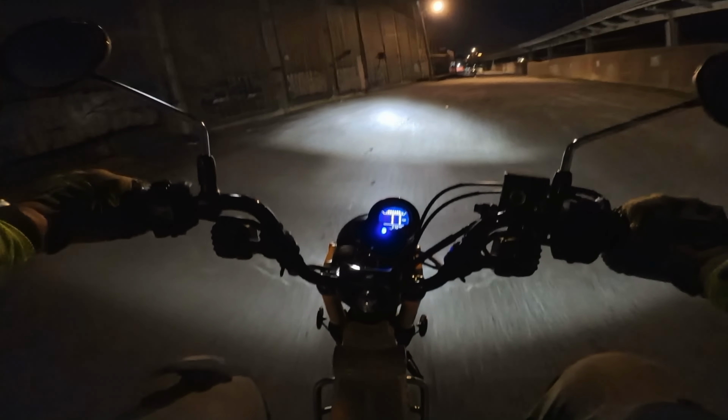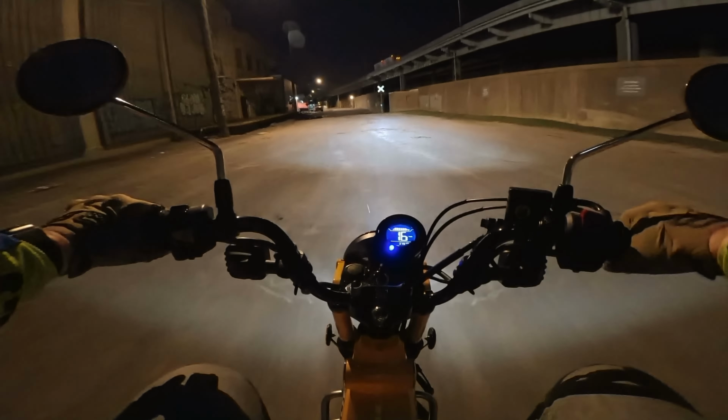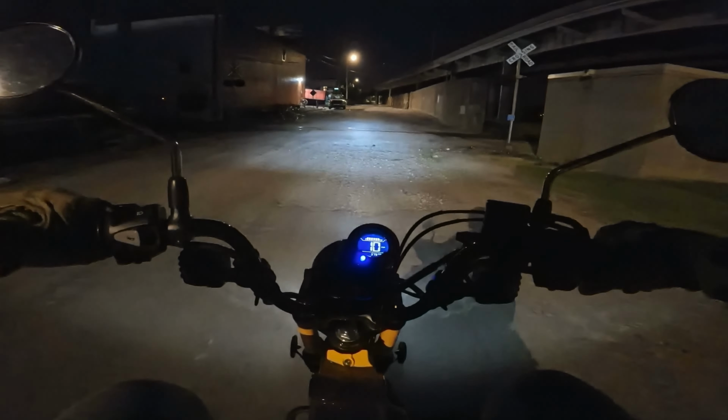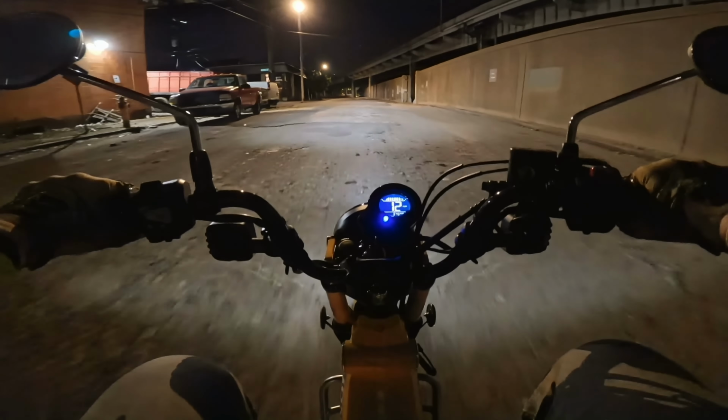Okay, so I was able to get out of there and back out to the road. So this is, I believe, Northwestern Parkway as well. It's just a little bit further up than I started out on earlier on this road. Trying to watch for glass and stuff.